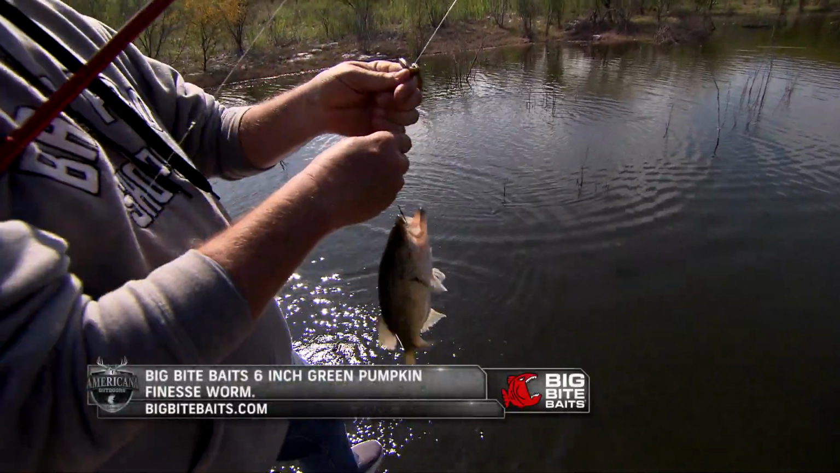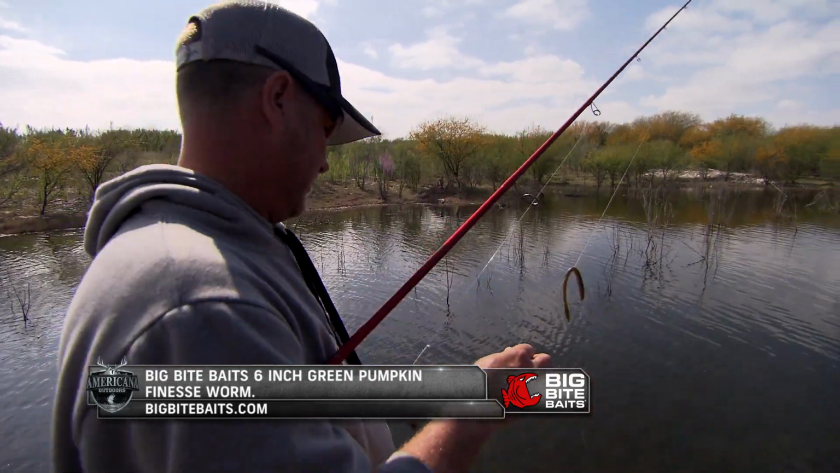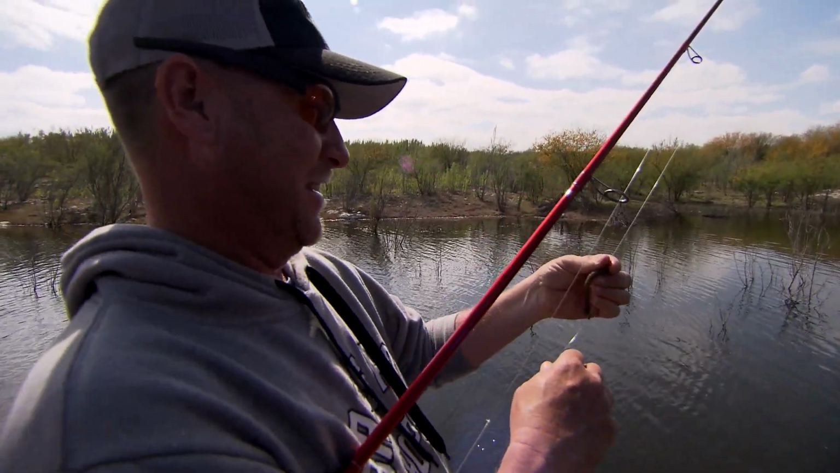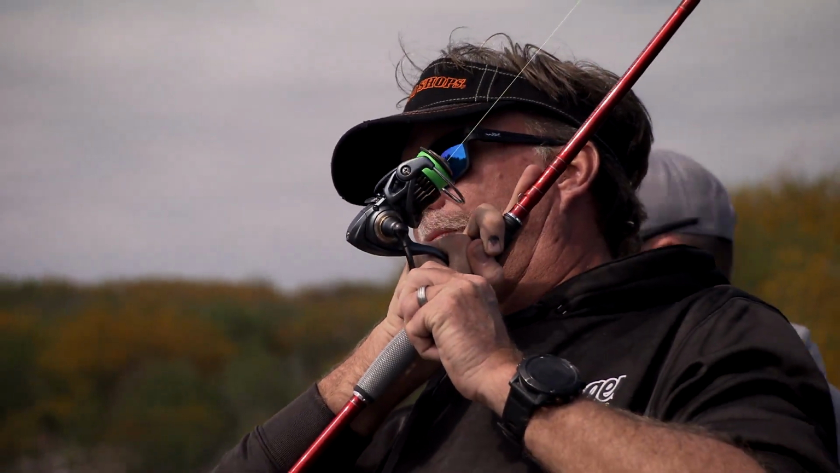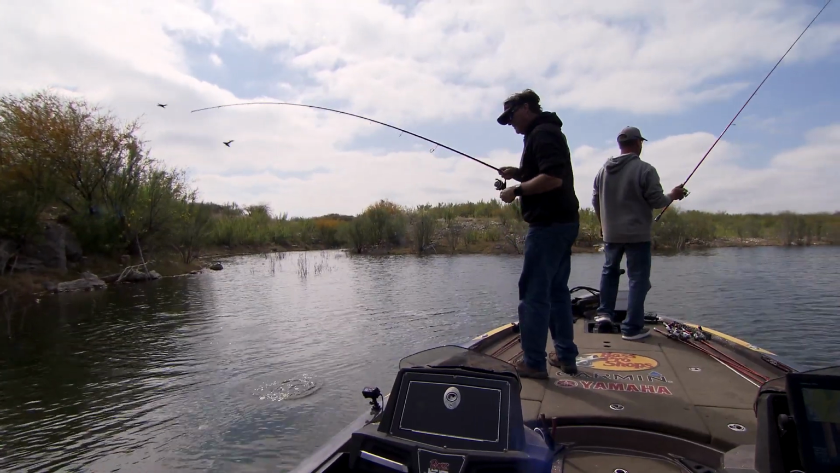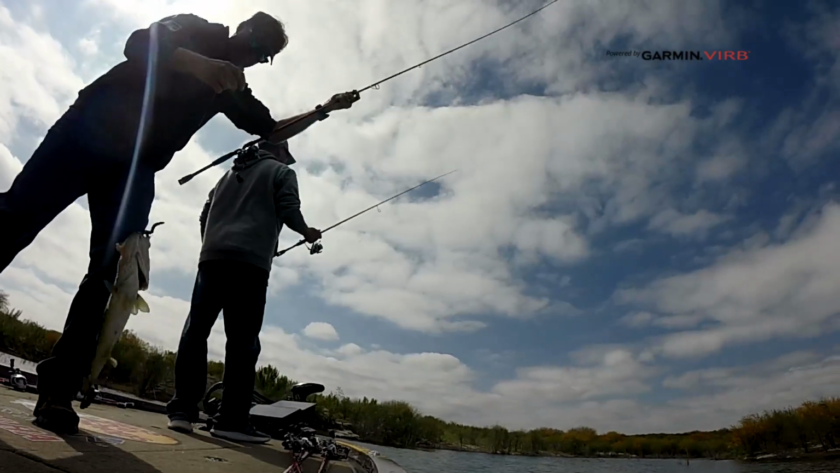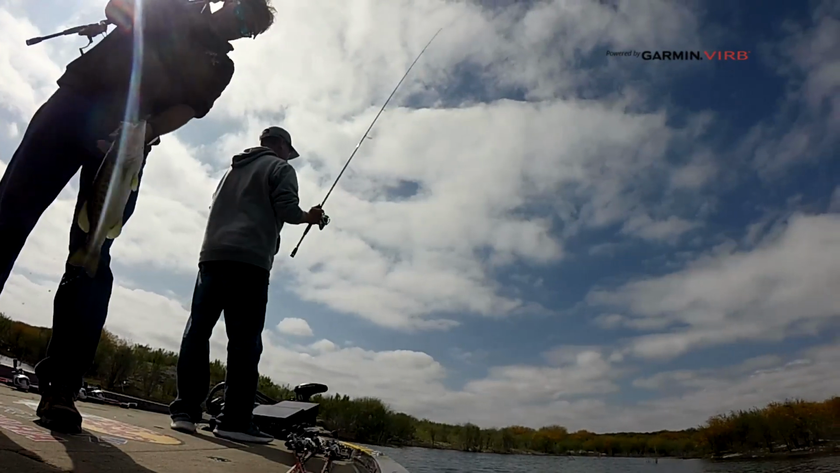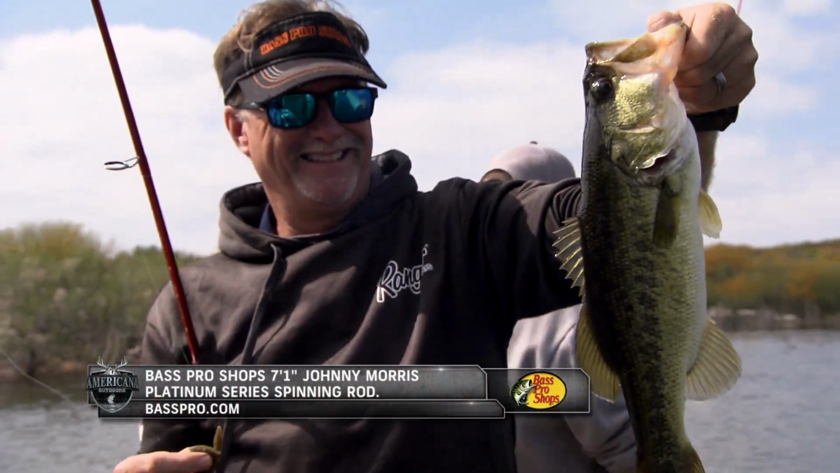We have a jumper. Come off there, fish. Big old long skinny fish. How long is this fish? Little finesse worm.